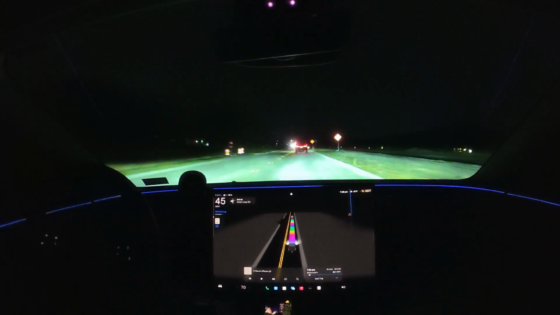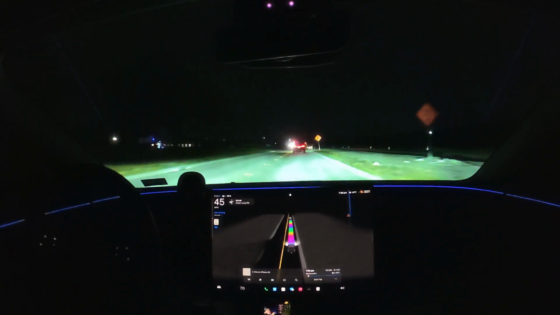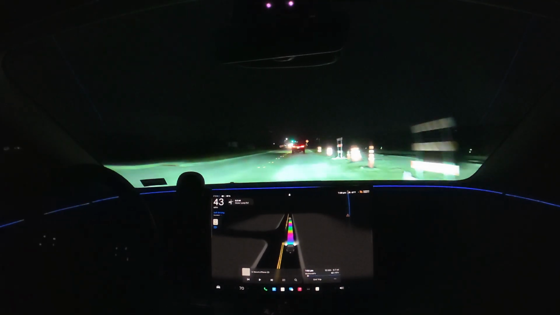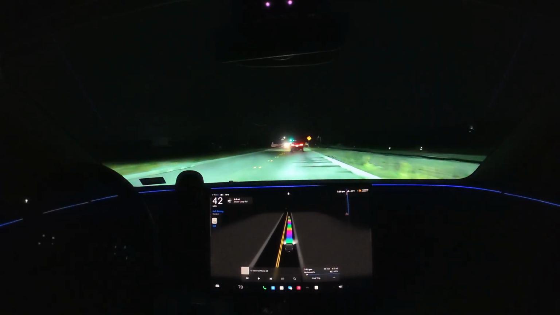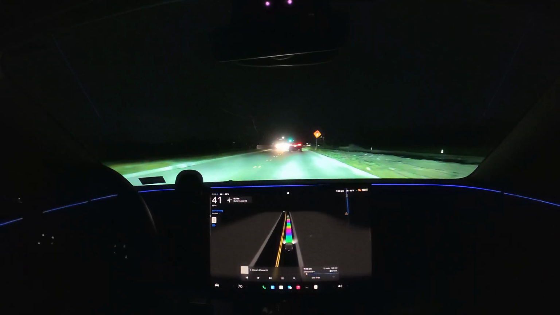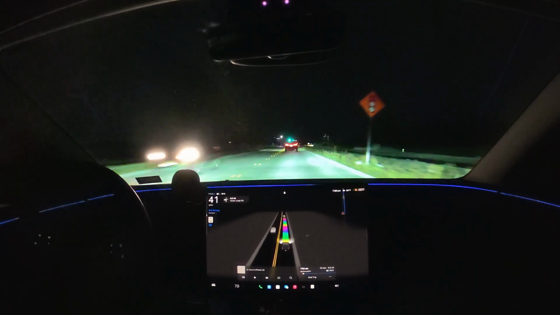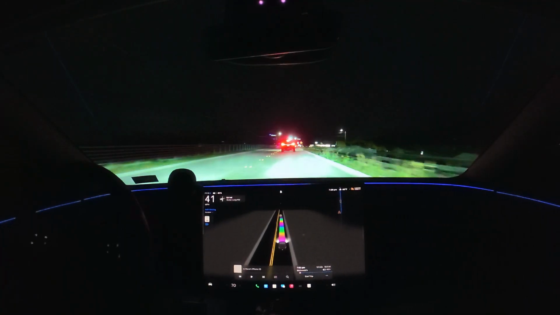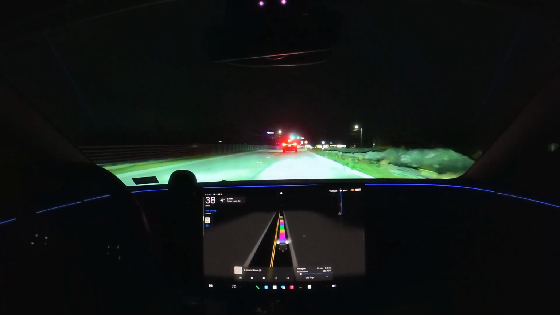Overall, 14.2 in general has been my favorite build for the highway. It seems to really look down the road more. 14 in general, but really 14.2 adds a little more confidence on the lane changing.